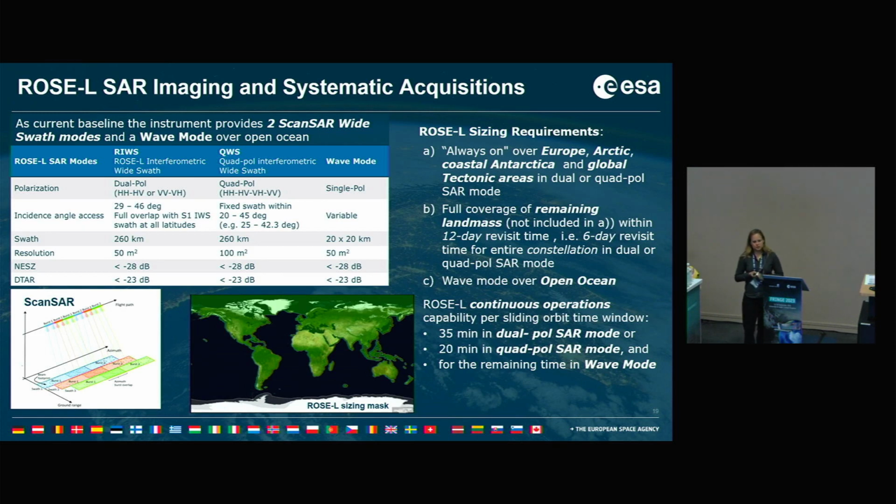For continuous operation, we have about 35 minutes in dual-pol mode or 20 minutes in quad-pol mode, and then the rest of the time it would be turned on in wave mode over the ocean when the orbit allows.